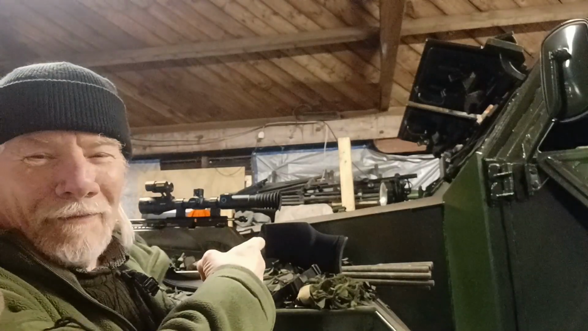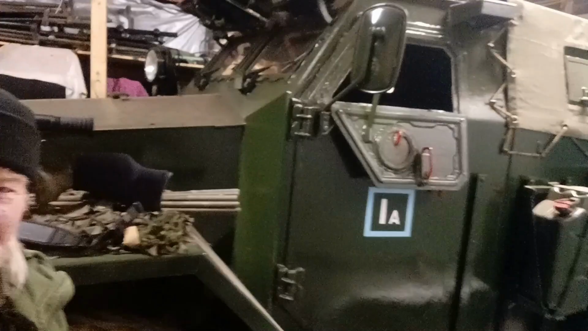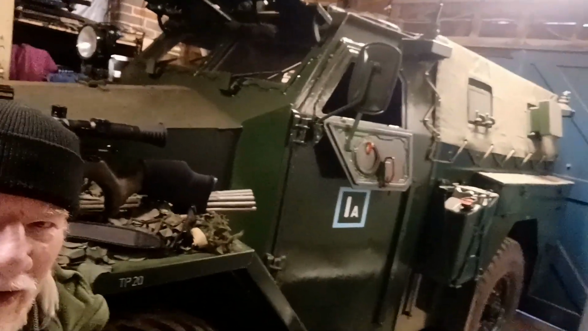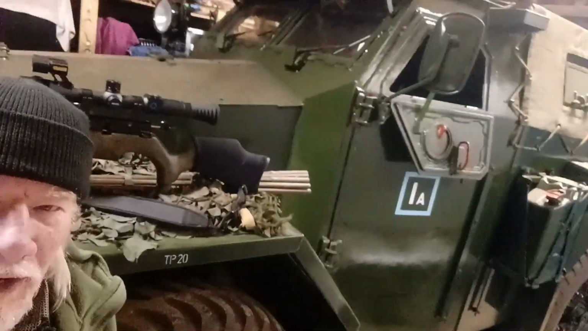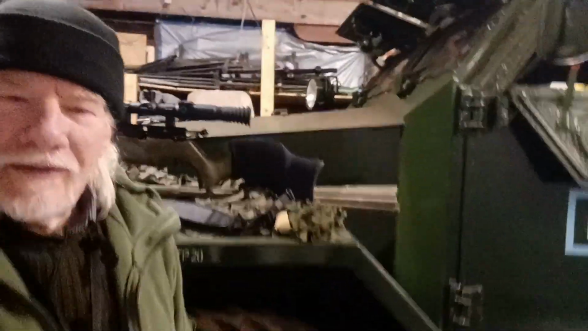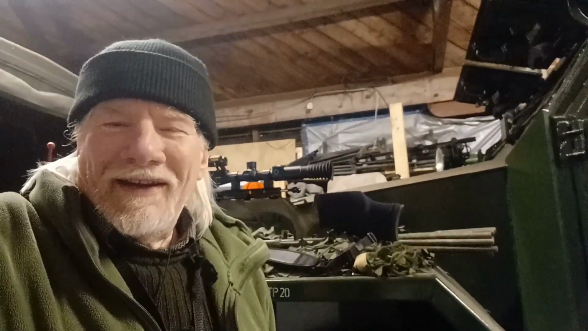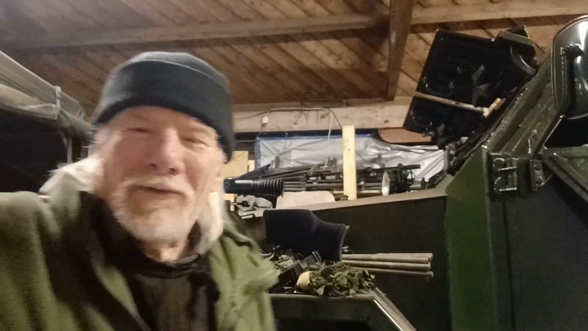Oh yes, it is a Humber Pig. Those eagle-eyed amongst you will have spotted this in the background. This is my 1955 Humber Pig, Mark 1, and I've had that for about 40 odd years. It has come up in conversation before, so yes, it is a Humber Pig.